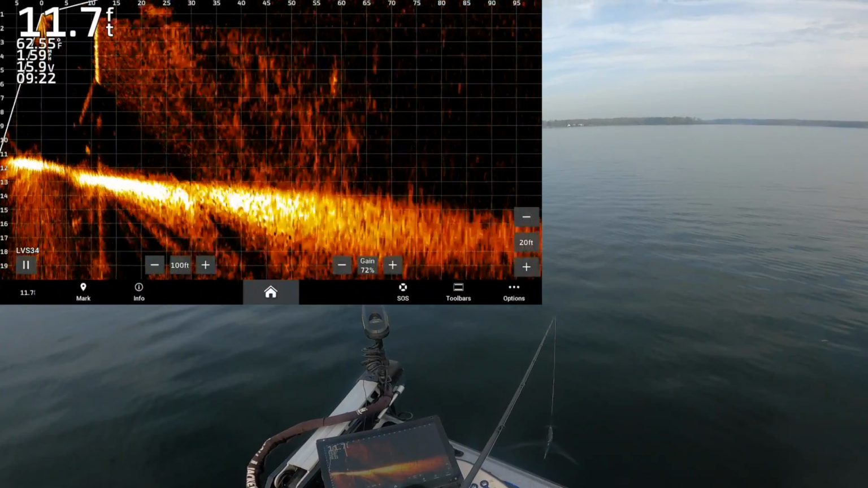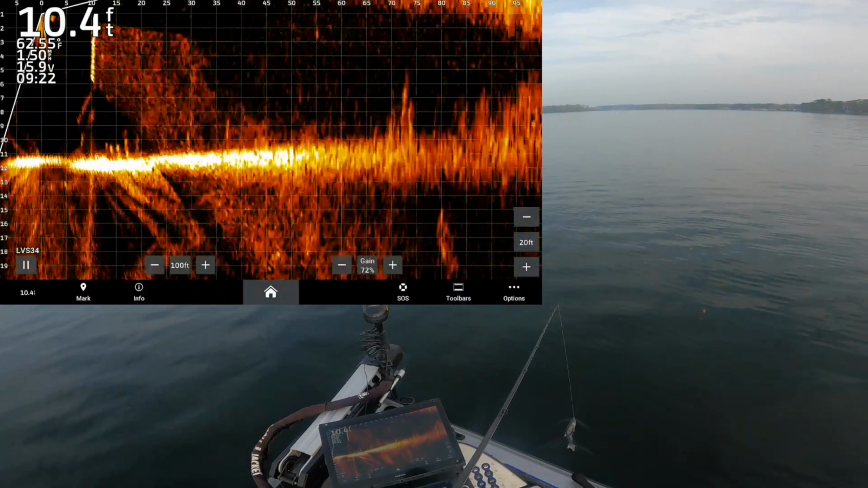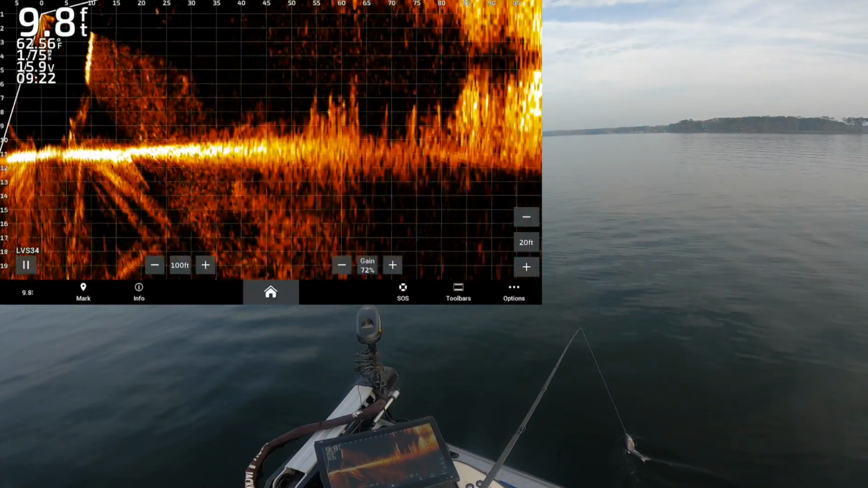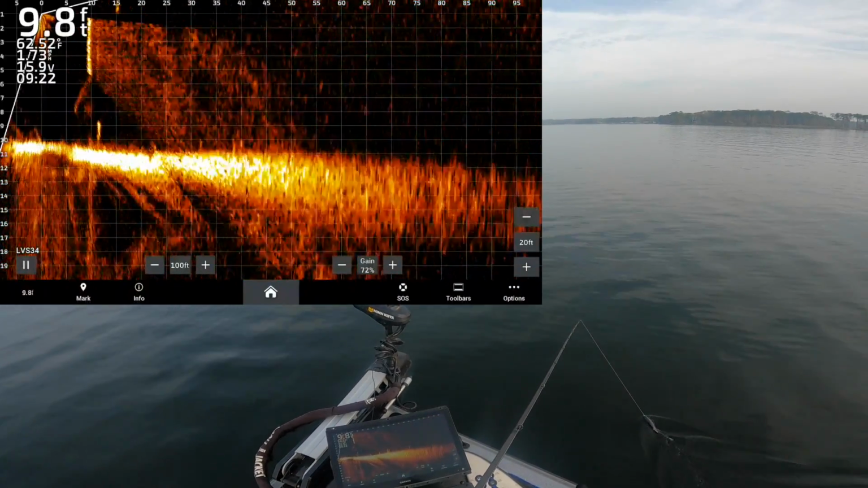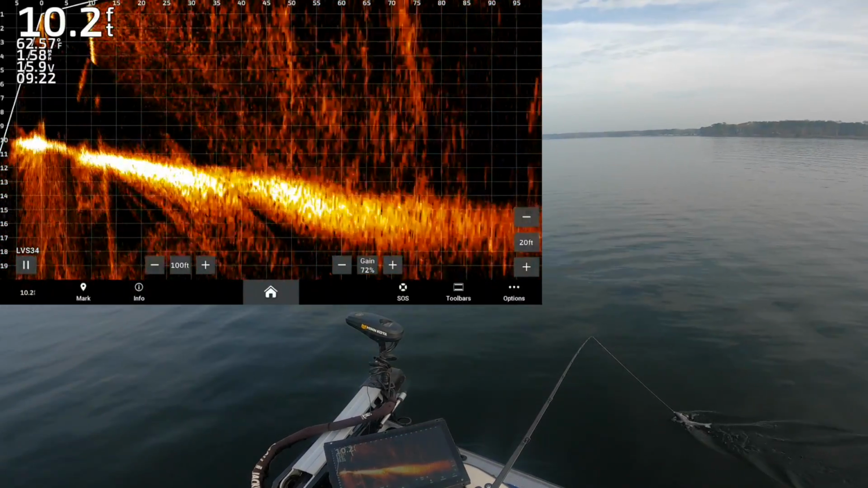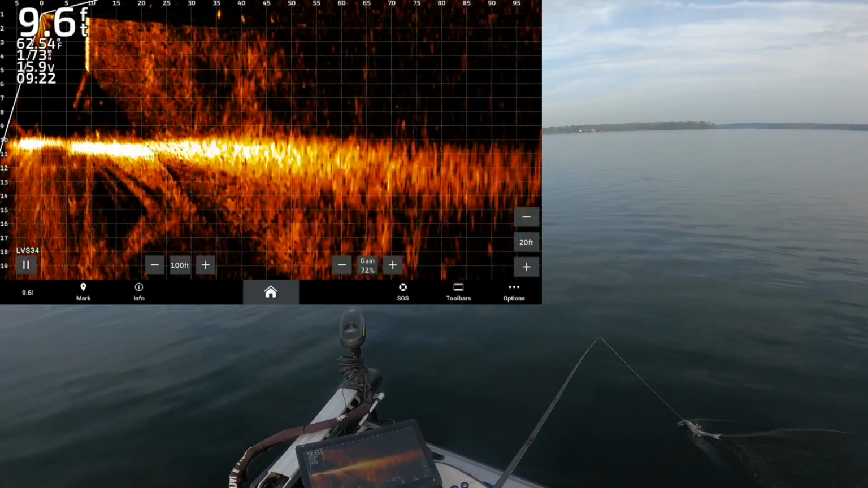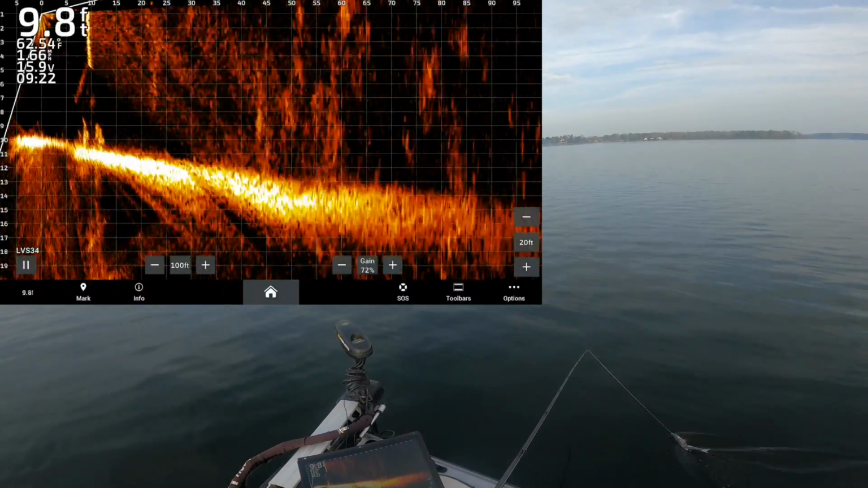I'm fishing a really super long point that comes out and drops off into the main channel. As you guys can see on the back there, at the end of the screen, that's actually hydrilla. And these bass, there's a couple big individuals, and then there's little wolf packs of like 4 to 6 fish. The individual ones seem to be a little bit bigger, and then the wolf packs seem to be like 5 to 7 pounders for the most part.